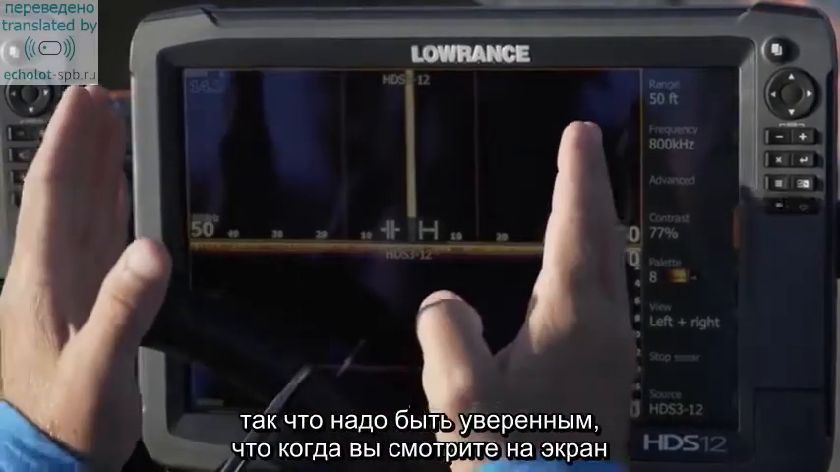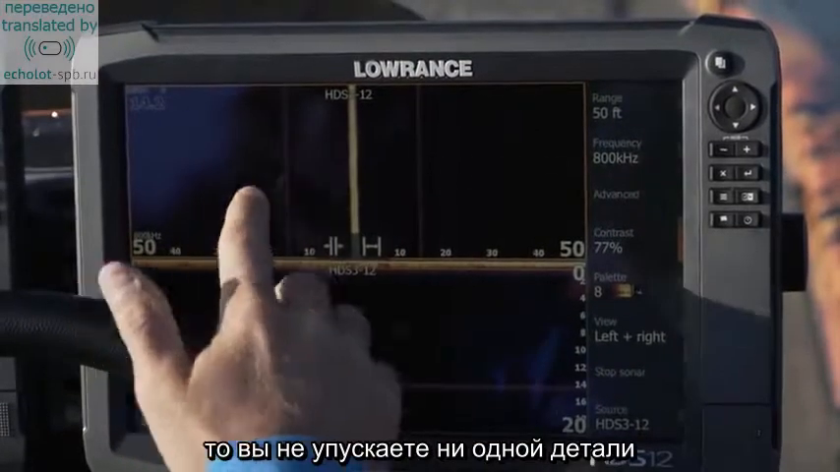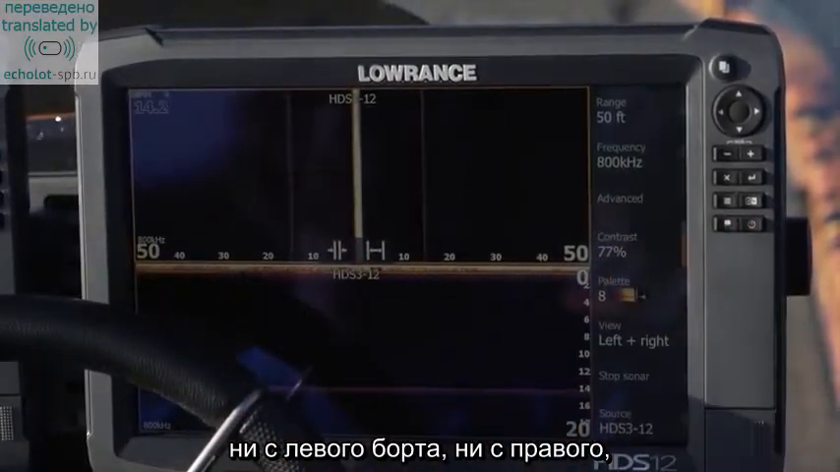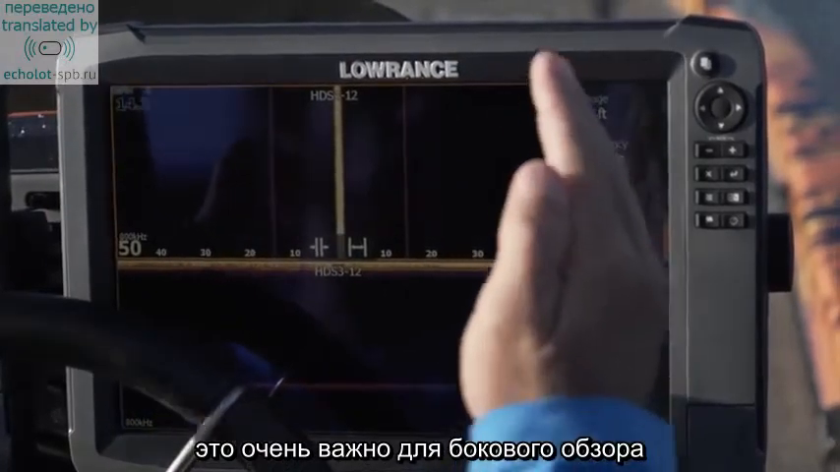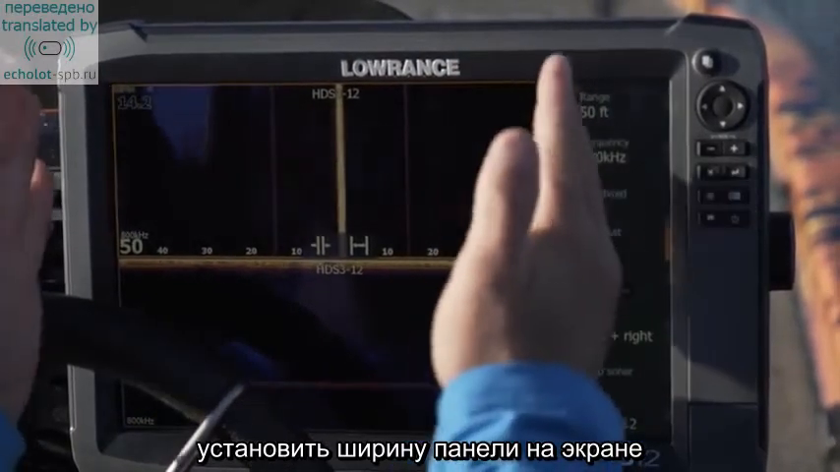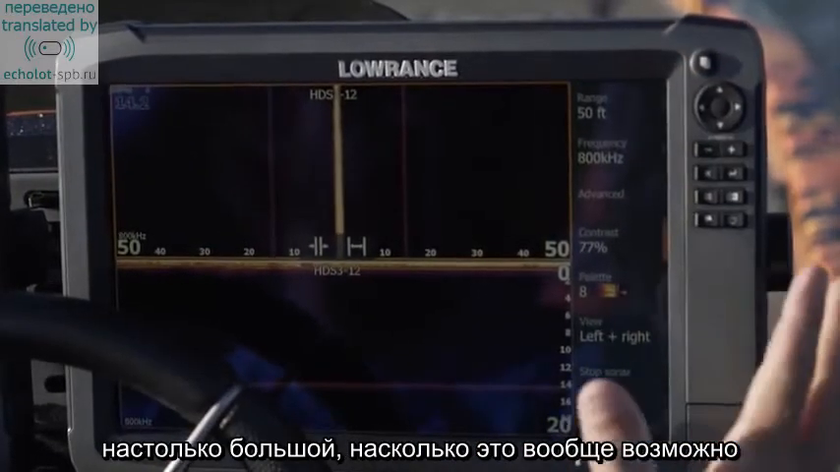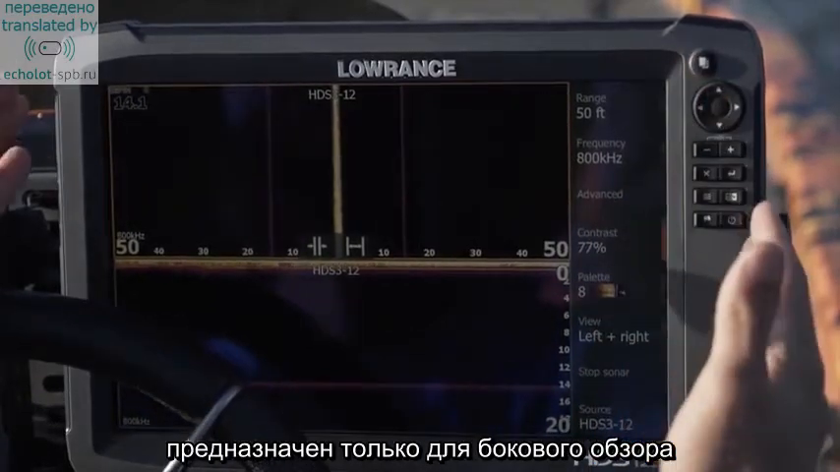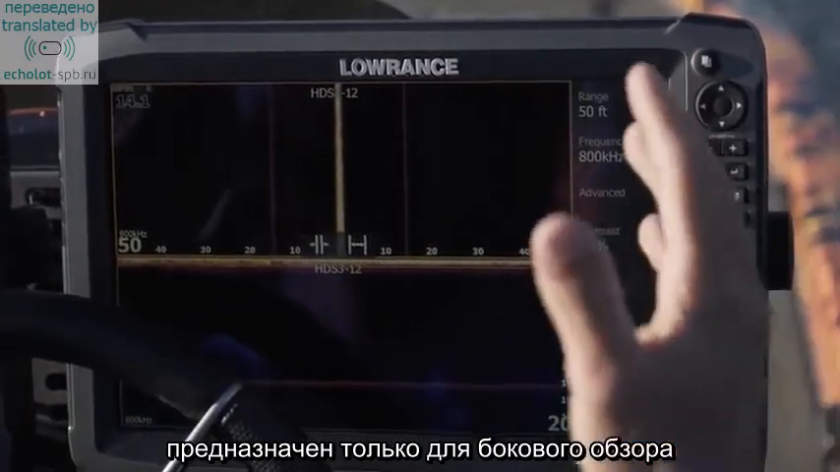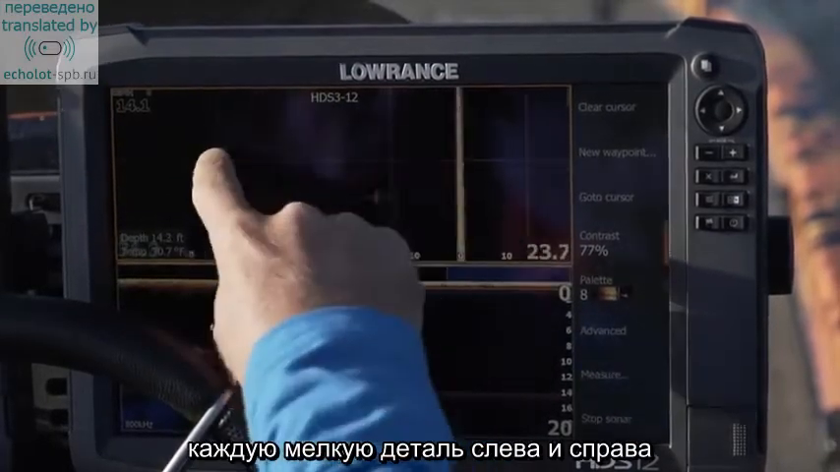So I want to make sure that when I'm looking at this screen, I'm giving myself the best opportunity to see every little detail to the left and to the right, and that's going to make a big difference whenever you're using your structure scan, is making sure you keep that field of vision on your unit as wide and as big as you really can. And that's really why I have this unit on my right here totally dedicated to just side scan, because it makes that big of a difference. And I want to see every single detail that's off to the left and off to the right.